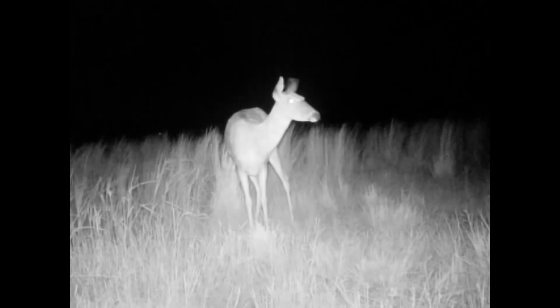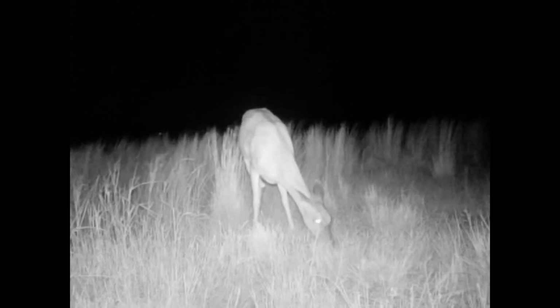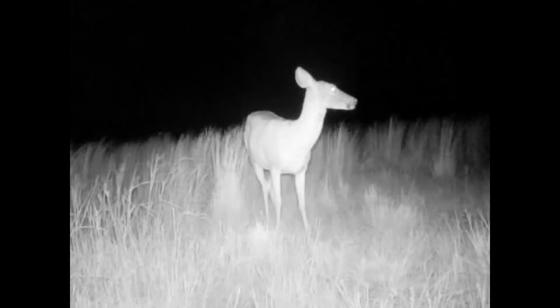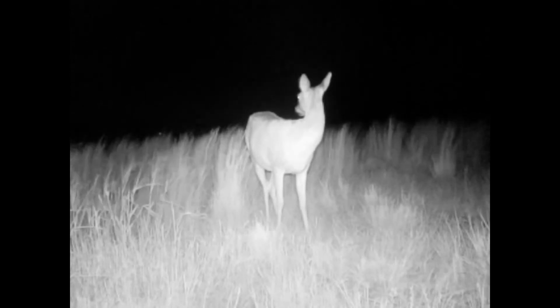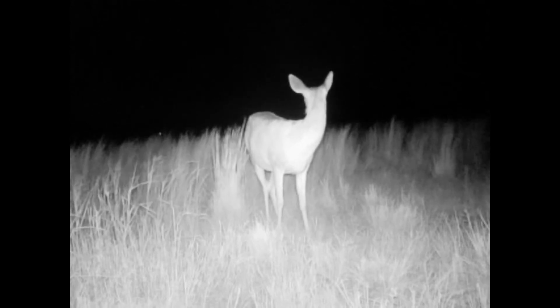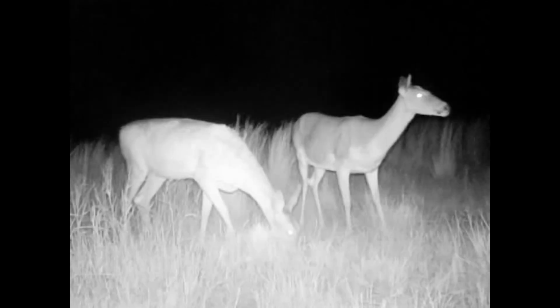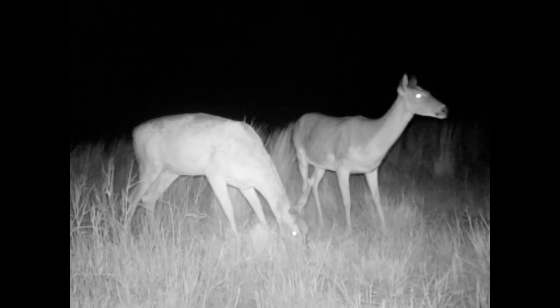There's a lot more whitetail showing up, and I was really surprised about it. I figured the whitetail would start moving out and the muleys would start moving back in, but not yet. They still haven't started cutting silage yet. It's getting pretty late, and last year they're almost done by now. Got plenty of does, look good and healthy.